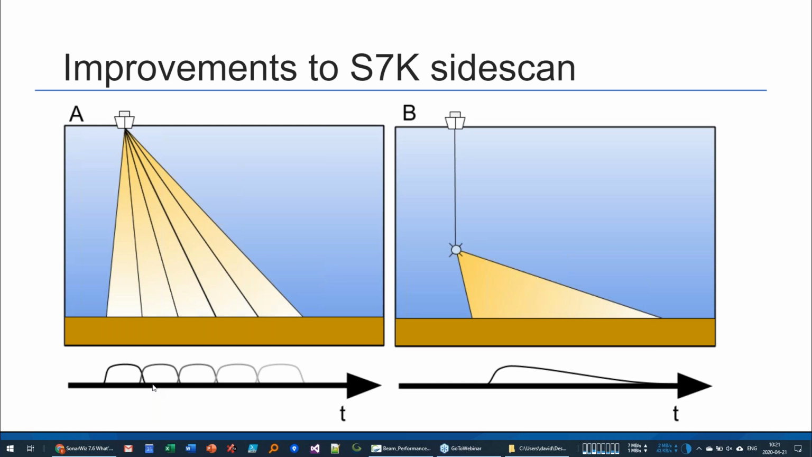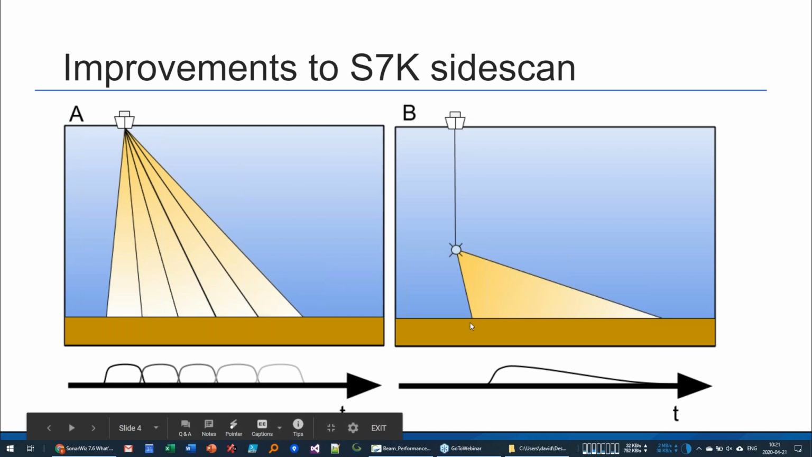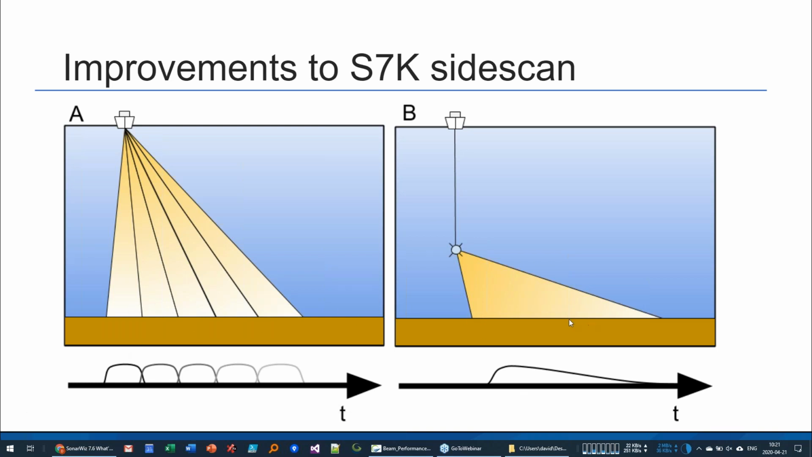Now, the S7K is the format used by Reson sonars traditionally, but it's also now being used by Norbit, and the WASP system, I believe, also comes in S7Ks. And a lot of software can translate into S7K. So it's an important format for us to work on. One of the things that's really different between side-scan imagery and multi-beam imagery is how it's actually created. So in a traditional side scan, what you have is over here on the right-hand side.